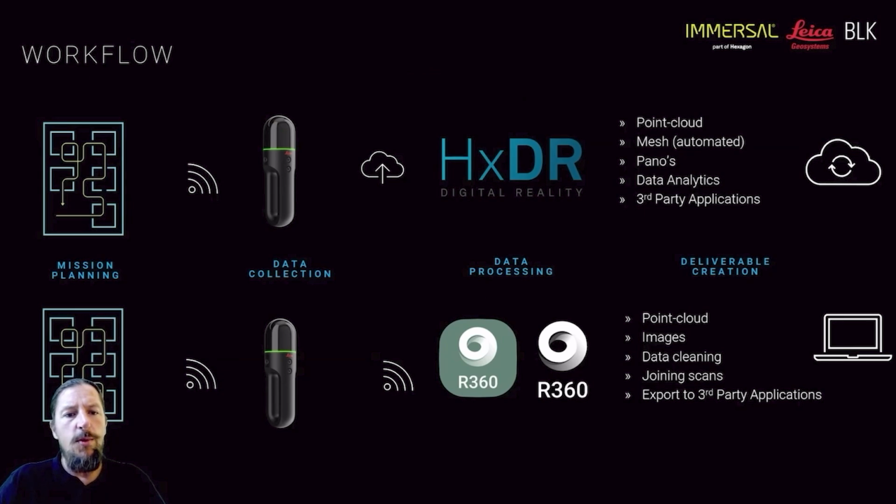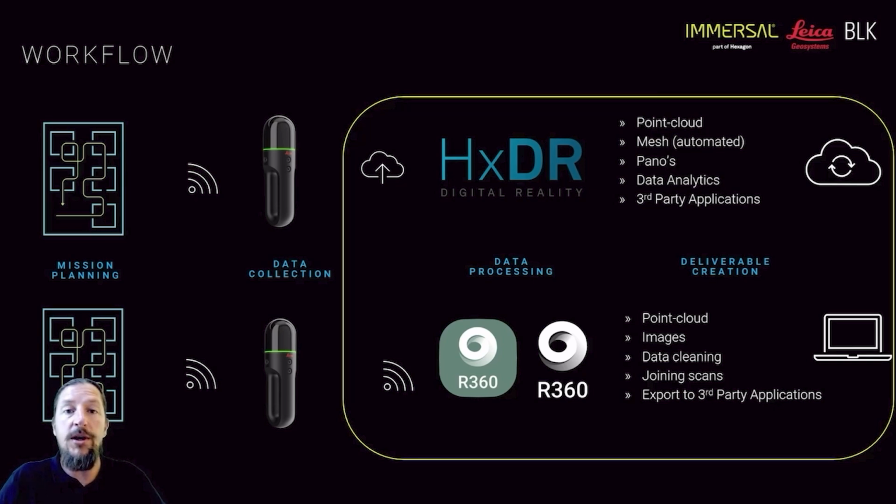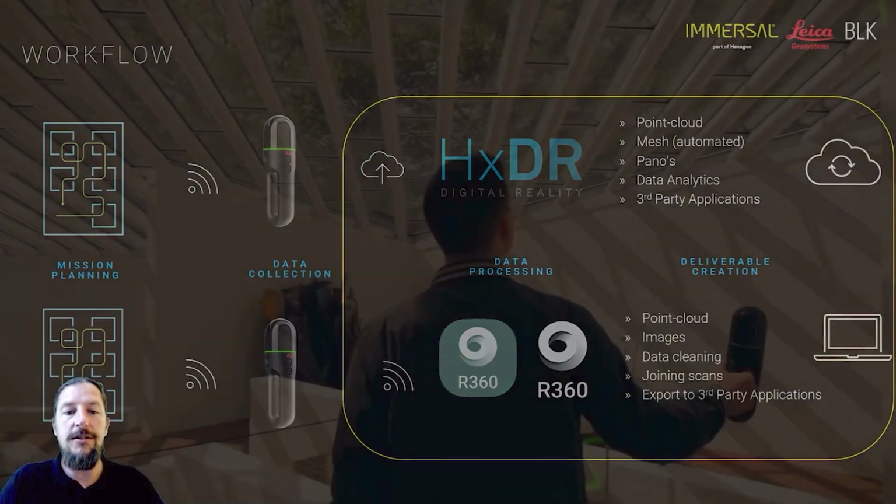Good. So the normal workflow is plan your scan, upload it either to HXDR, which is Hexagon's digital reality platform, where the scan is automatically processed and meshed, and there's some data analytics by clearing moving objects. Very beautiful stuff. Or alternatively, going into Cyclone Register 360, where you can clear noise out of the scan, remove moving objects, join scans together, export in different types of point cloud formats. But that whole workflow is not what we're going to talk about today. We're talking about Immersal and capturing for Immersal. Very exciting stuff, and I think that's something that Antti will tell us a little bit more about.